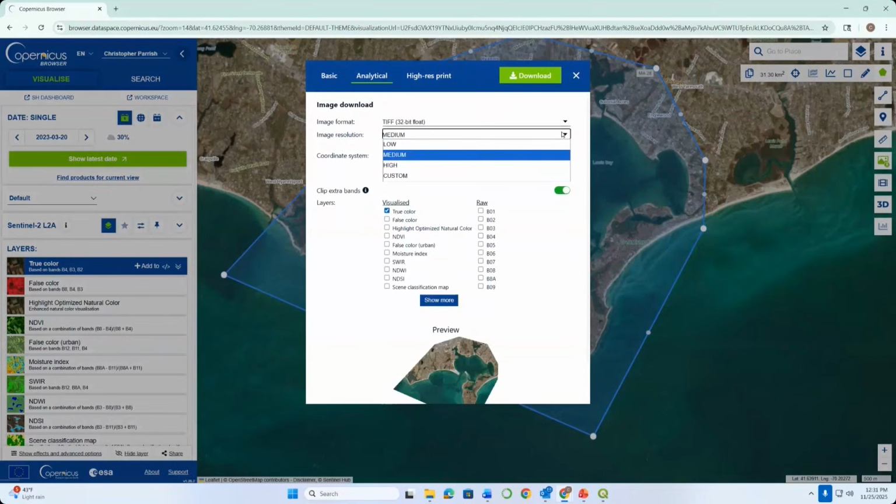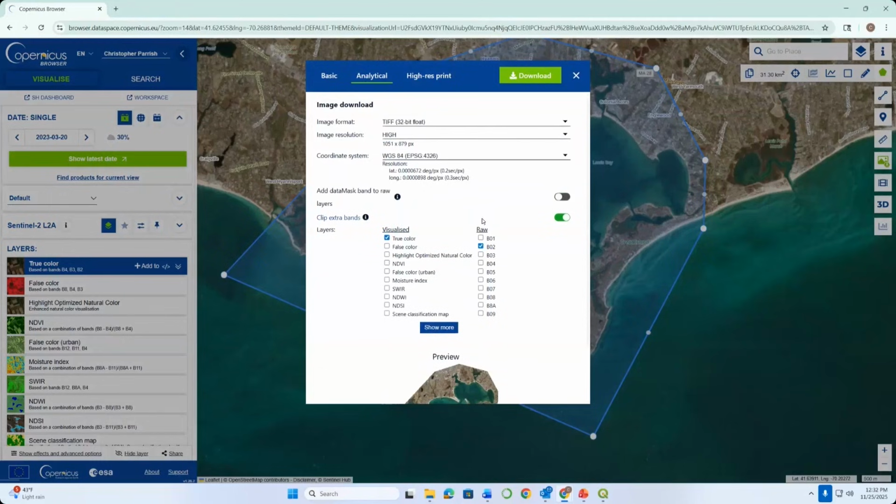I want to change my resolution to high. I'm going to go ahead and keep the default coordinate system. And then I'm going to select 3 different images to download. I'm going to do true color, so that's going to be the RGB. And then I'm going to pick just 2 of the bands. I'm going to do band 2, which is blue, and band 3, which is green. And I can just click the download icon.